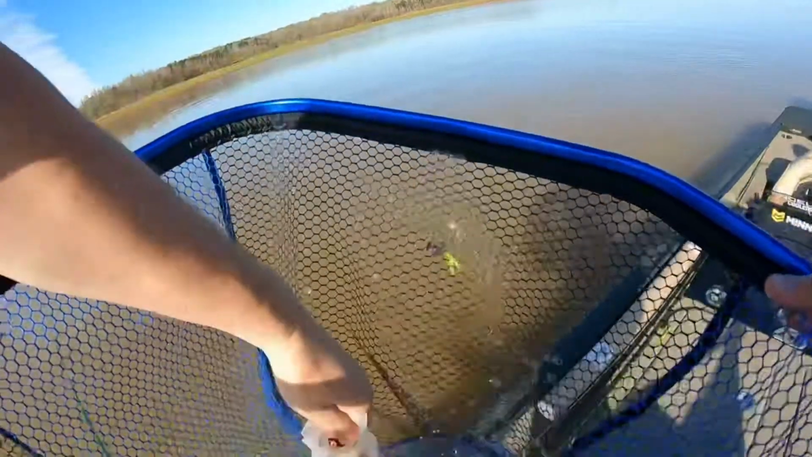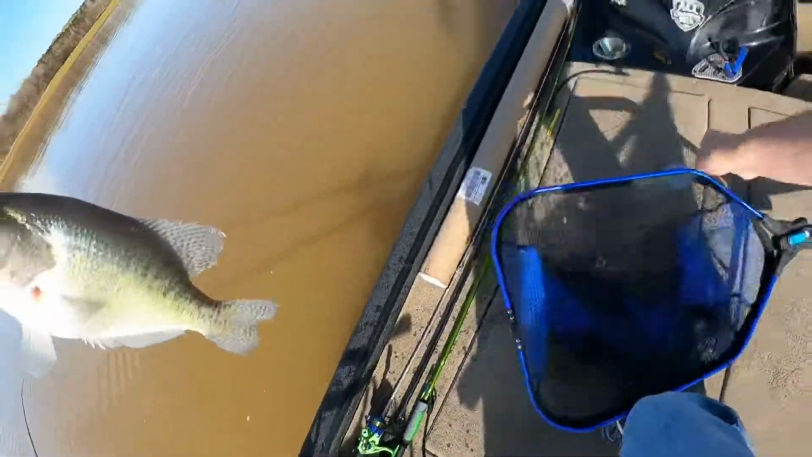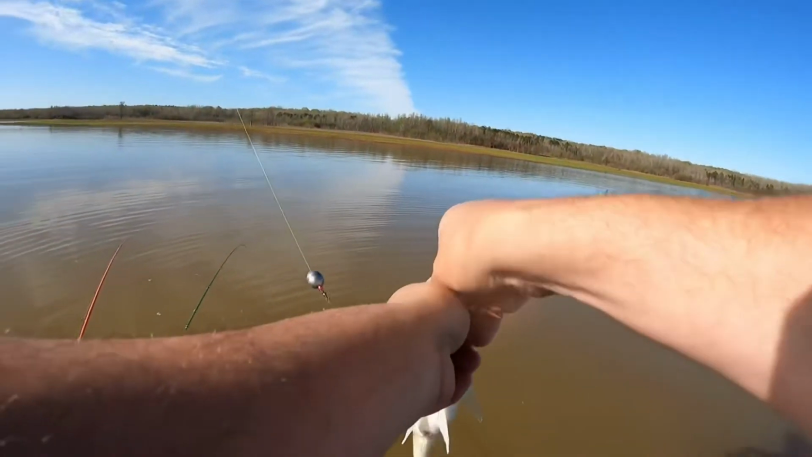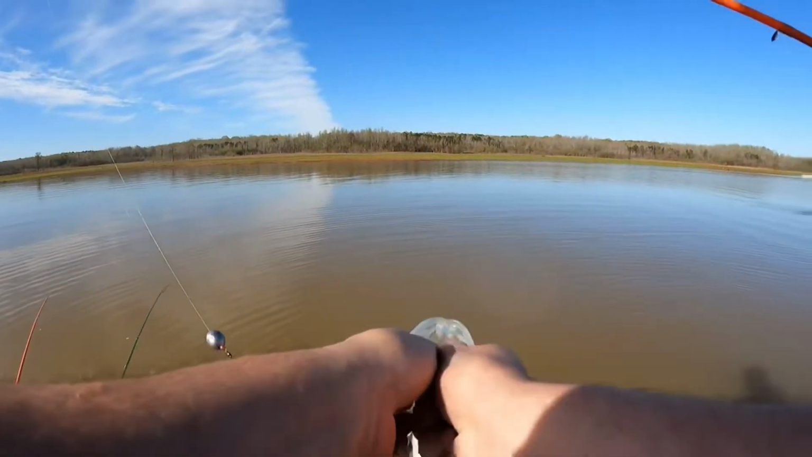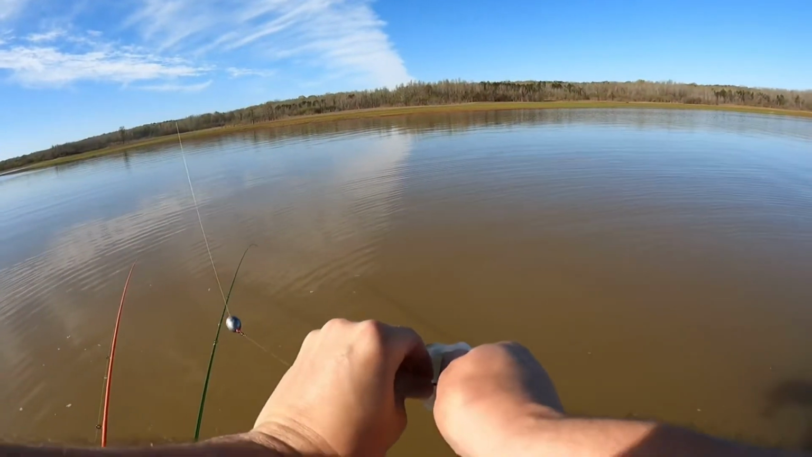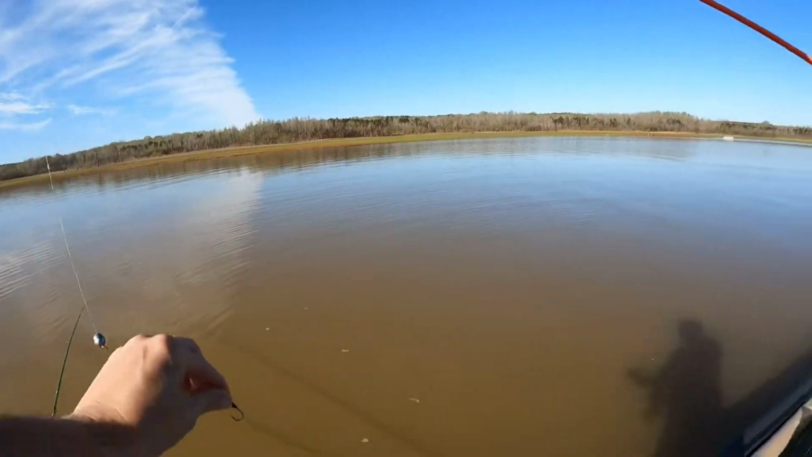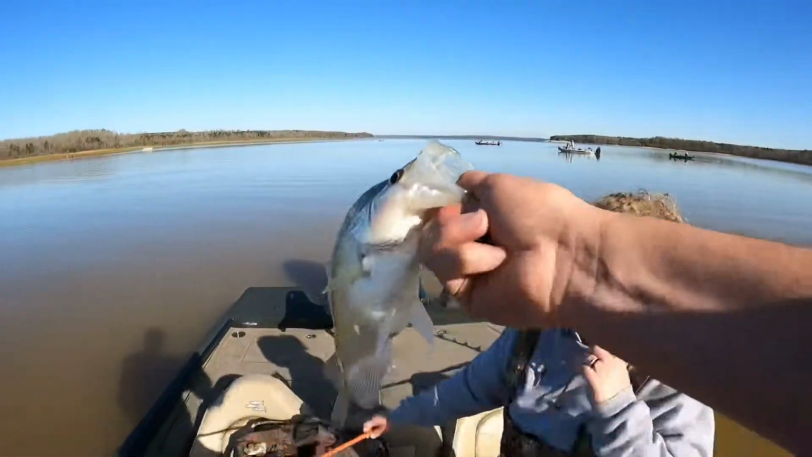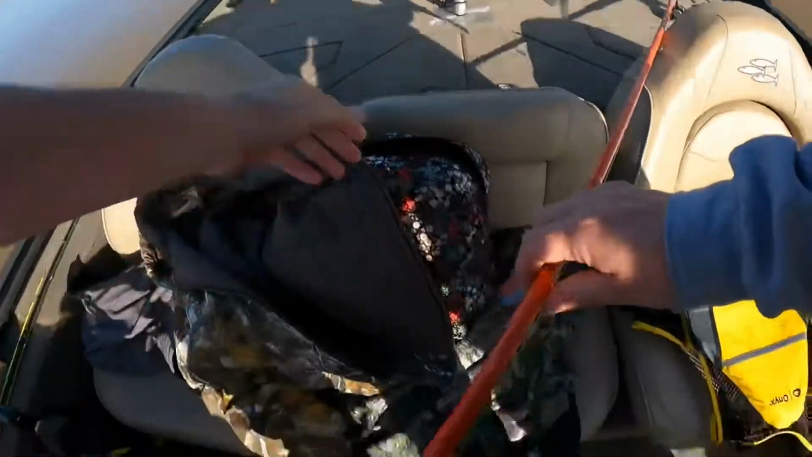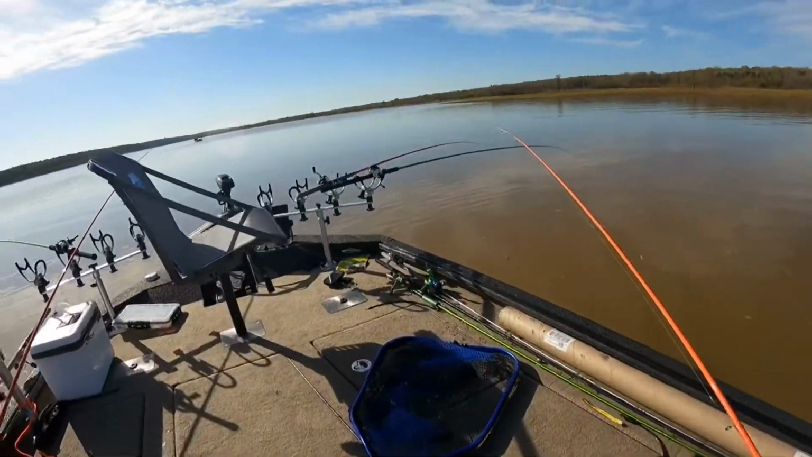That's a good fish there. That's a real good fish. They are absolutely destroying these minnows this morning. That one, we ain't got to measure either. She's gonna be all right. Put her in the bucket. Let's go catch another one.